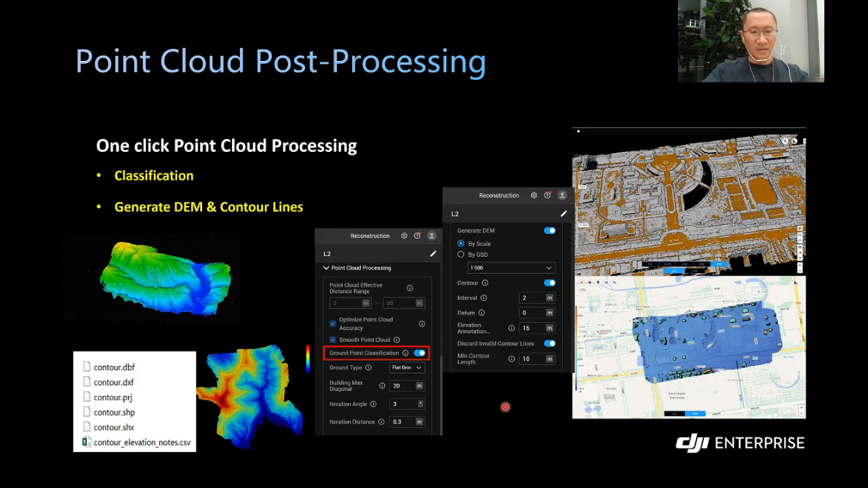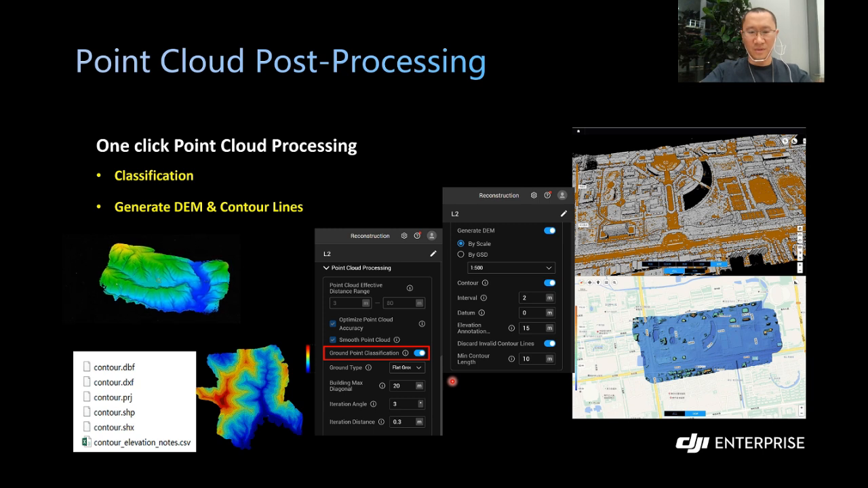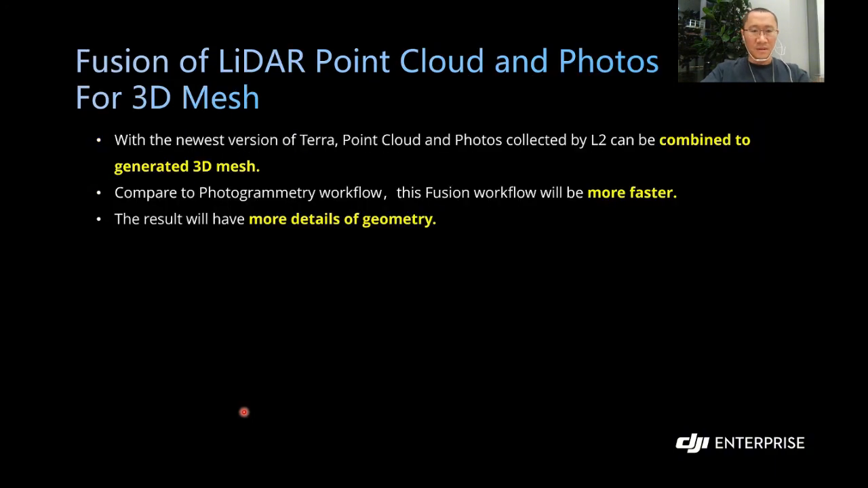And Terra is very easy to use. It supports one-click point cloud processing with classification, generating the DEM, and contour lines. We just need to enable these buttons, input some small parameters that we want, and then Terra will take care of the rest. And for the contour lines, it supports different formats, making it easy for us to import into other third-party software.